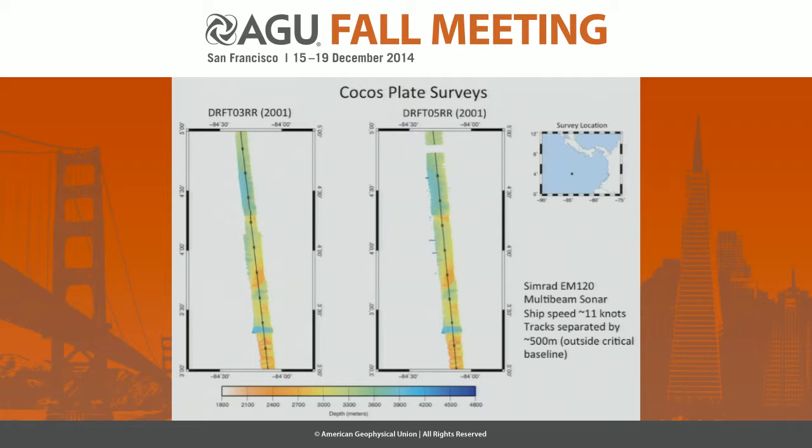We just so happened to get lucky that the first track was taken as some fellows were going out to do an experiment, and then when they came back in, they returned to port along the same line. These two tracks are separated by about 500 meters in space, which sounds like a lot,